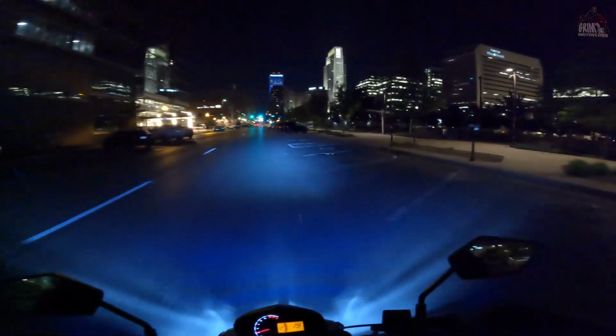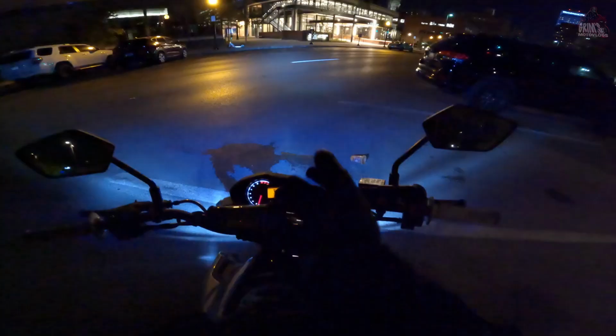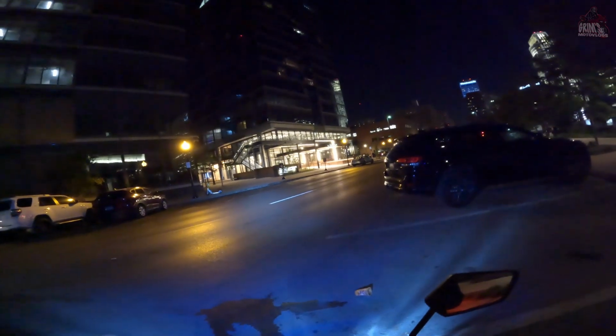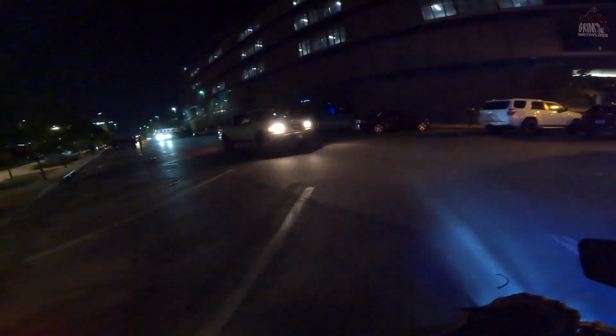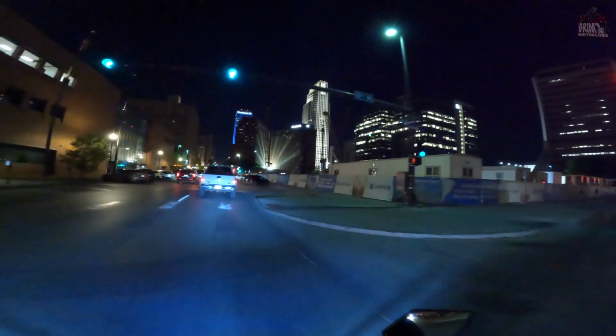Did I take my helmet off? Alright, that's weird. My helmet just came loose, and I don't remember untying it. That's sketchy. I hope I even buttoned it up. There's a cop right there. Kind of a cool view.